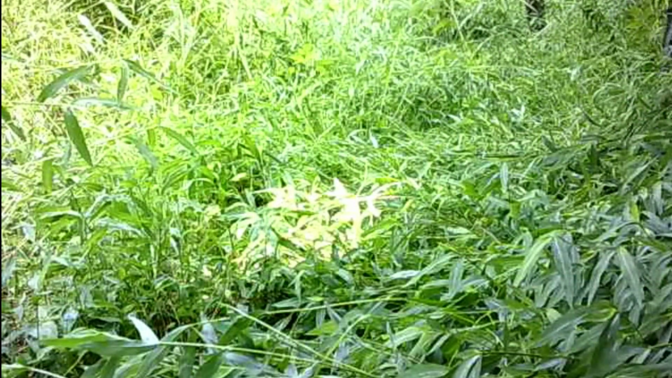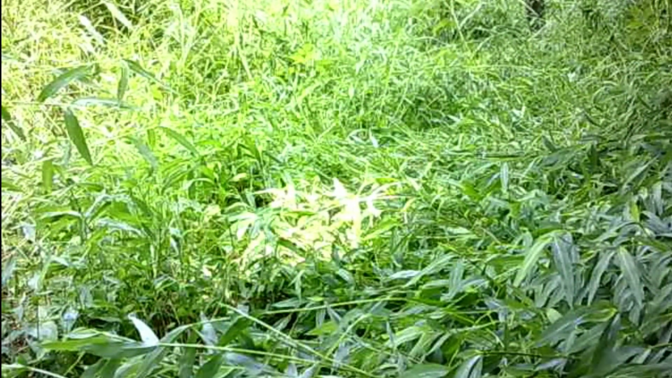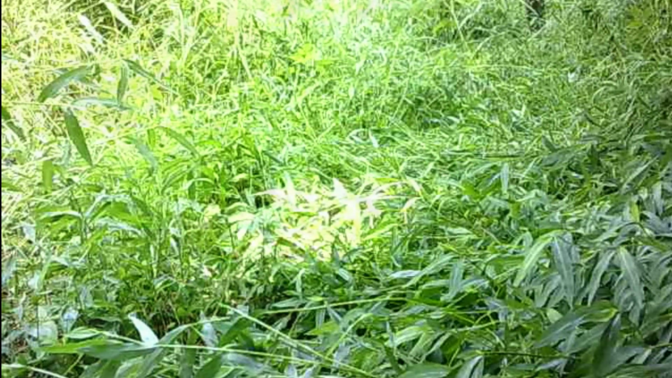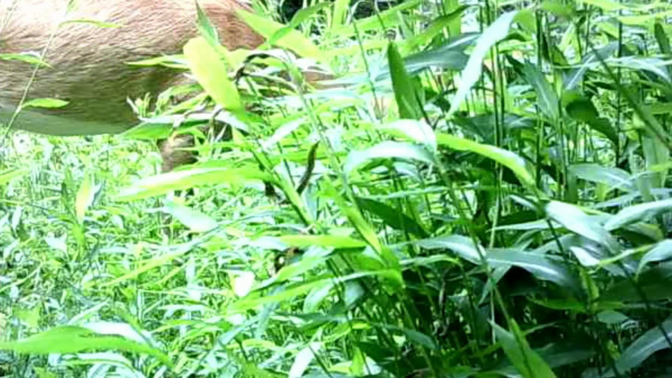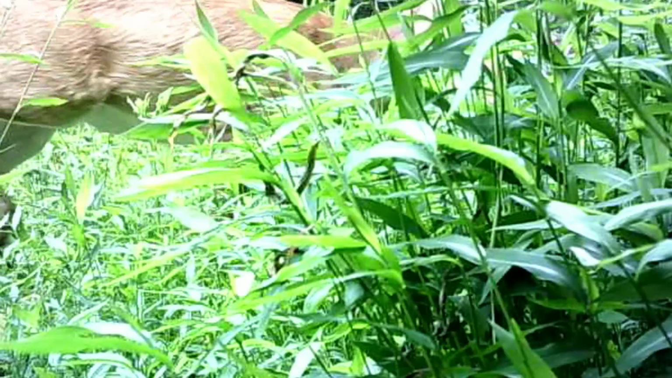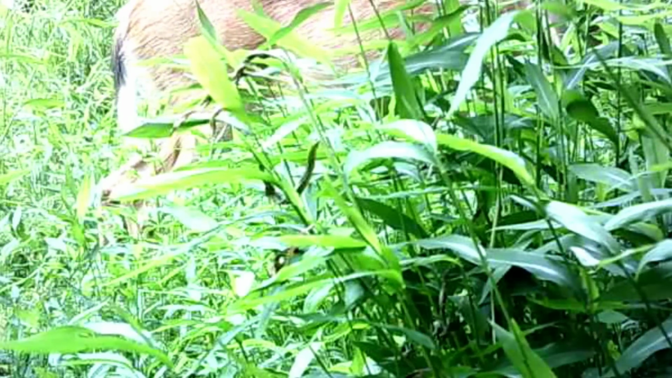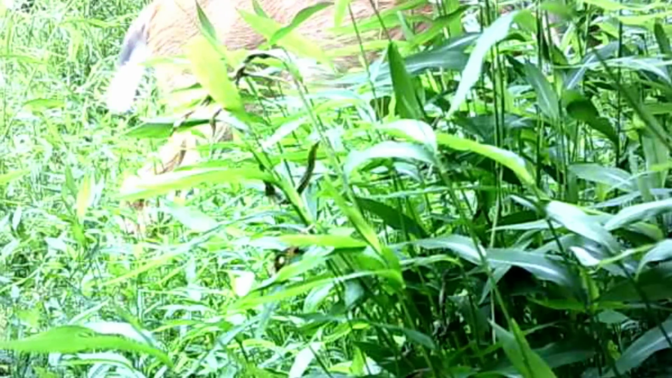And down here at the pond, I cut these weeds down one week. And when I go back next week, look at them. But the deer and the animals are still in here. You just can't see them. But them weeds will go away eventually. It's just that time of year.